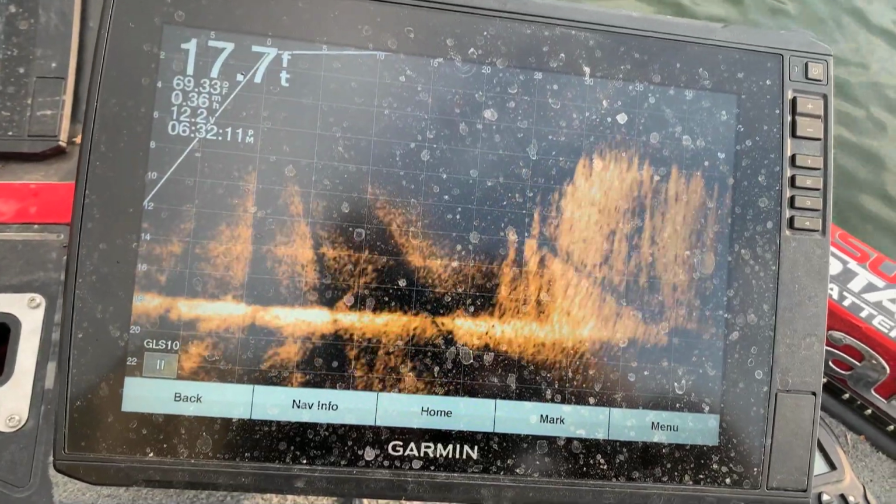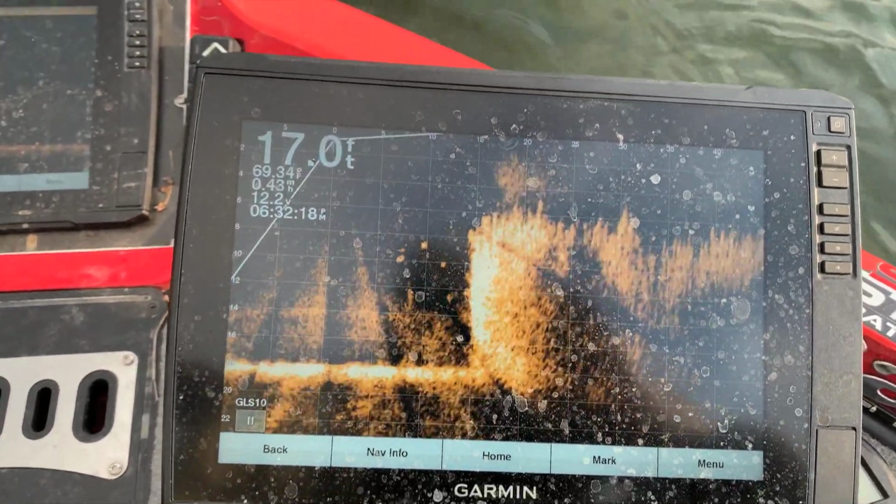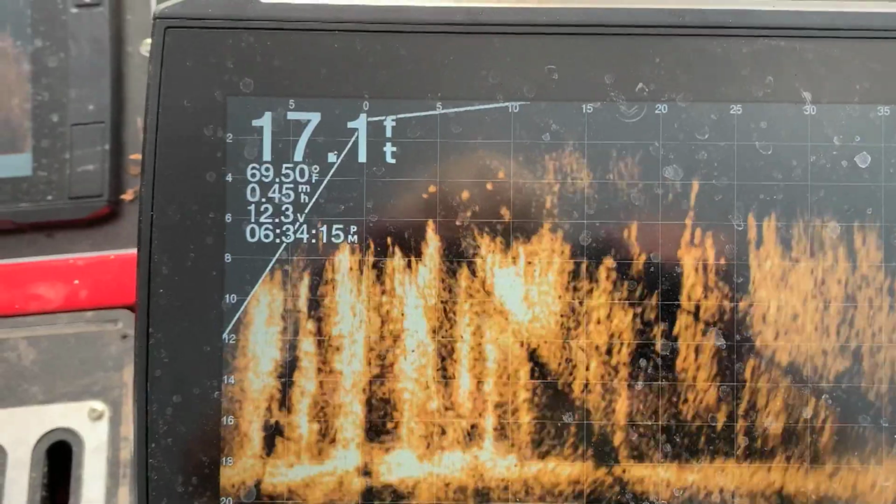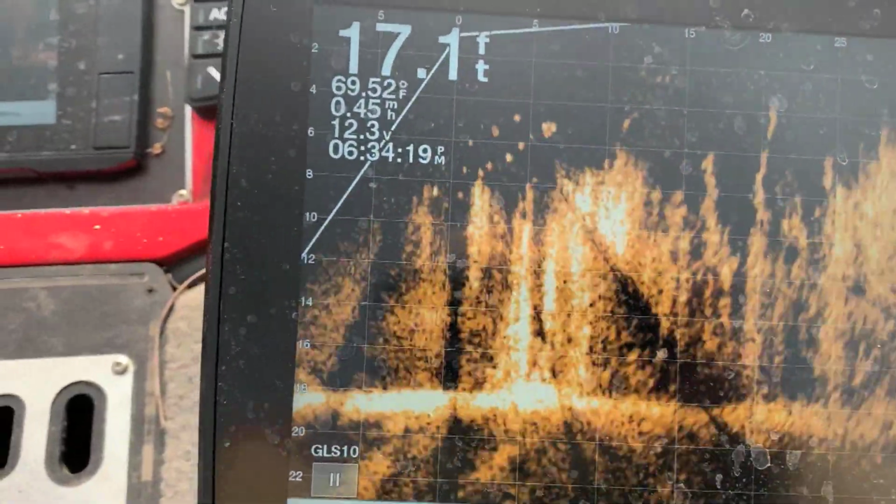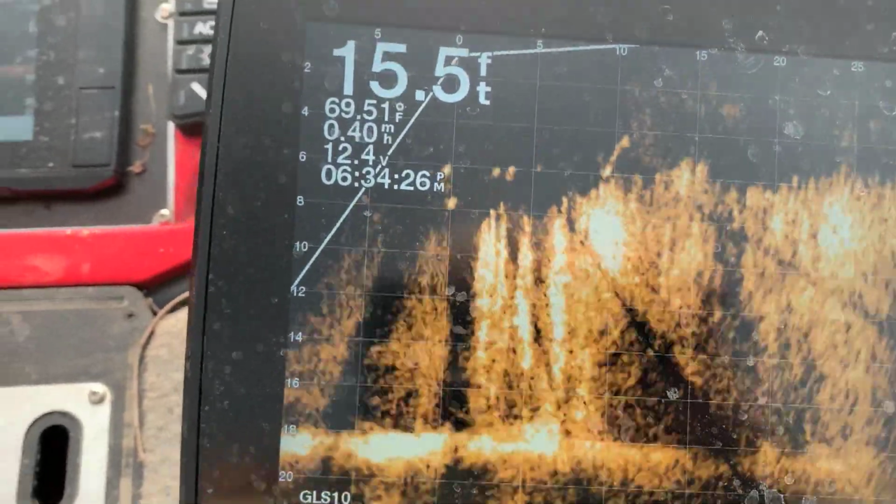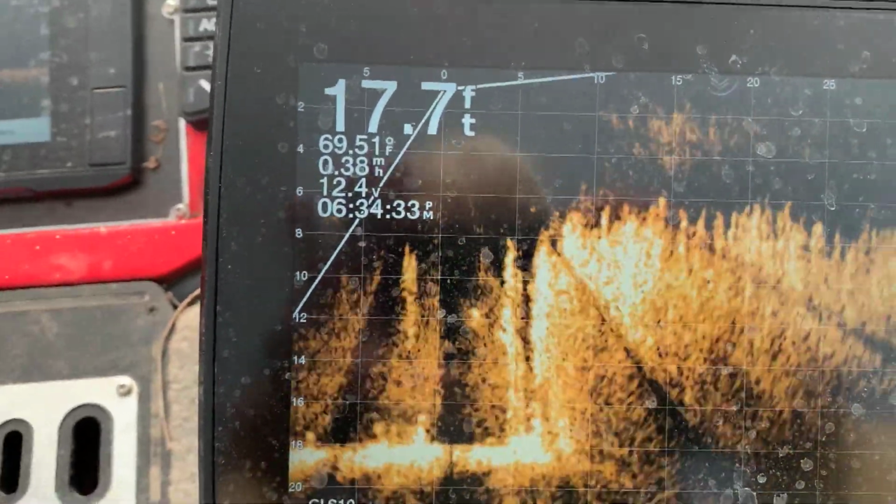Lost them. Drifting right now. There they are right there. Watch out right there. See all of them right there? The fish right there, that's what we're looking for. Look at all of those fish. They're close to the boat now, and the boat's going right over the top of them. You see them moving around there, all of them. They're right under the boat, babe. Right under the boat.